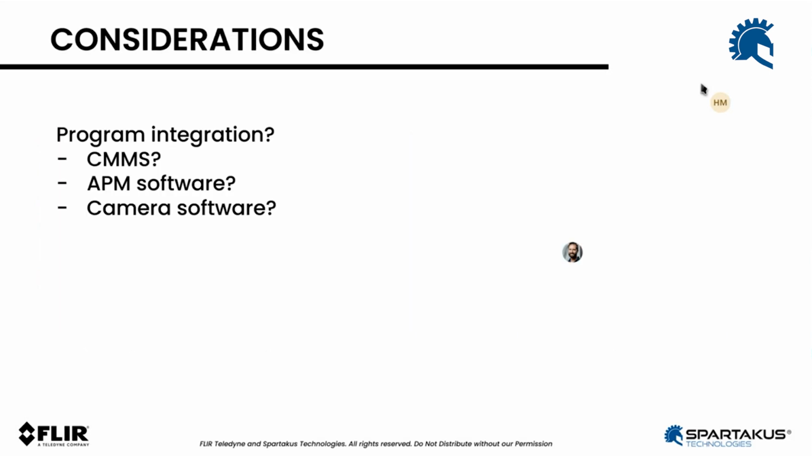What are the considerations? Very important, in my opinion, is to think about where this IR program will reside. There are a couple of options. It can reside in a CMMS. So we have built our IR or temperature measurement rounds in a work order that is pulled out every week, month, whatever, in our CMMS.